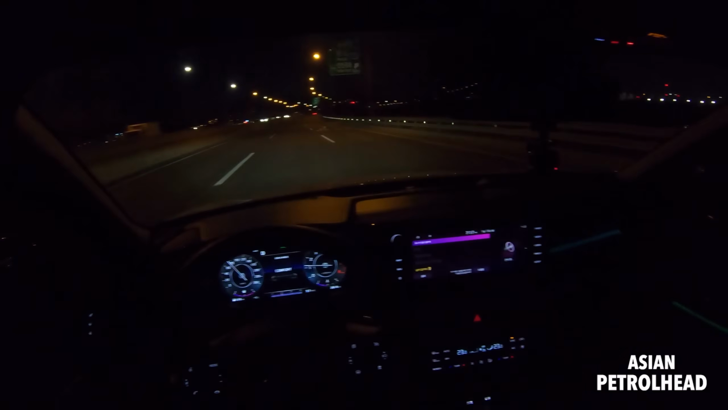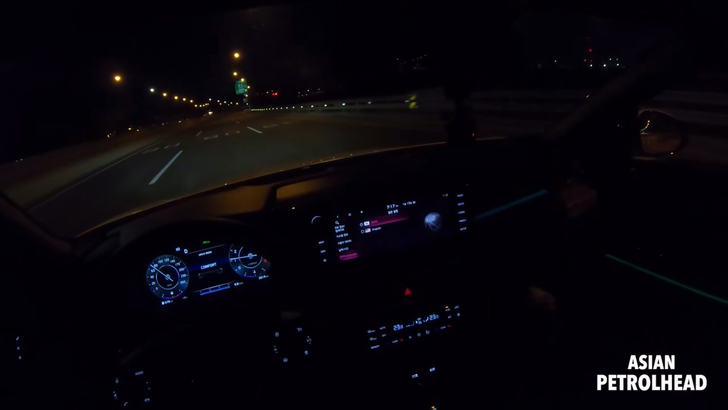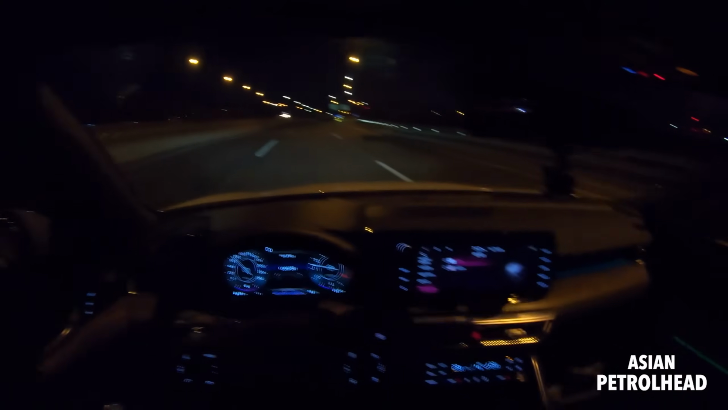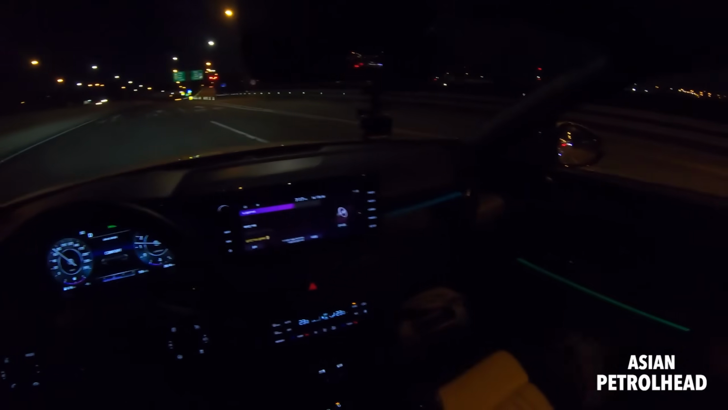Yeah, so it just opened the passenger window. You can actually tell it to open each one of them, your driver's side or the passenger side. Let me just tell it to close it again.